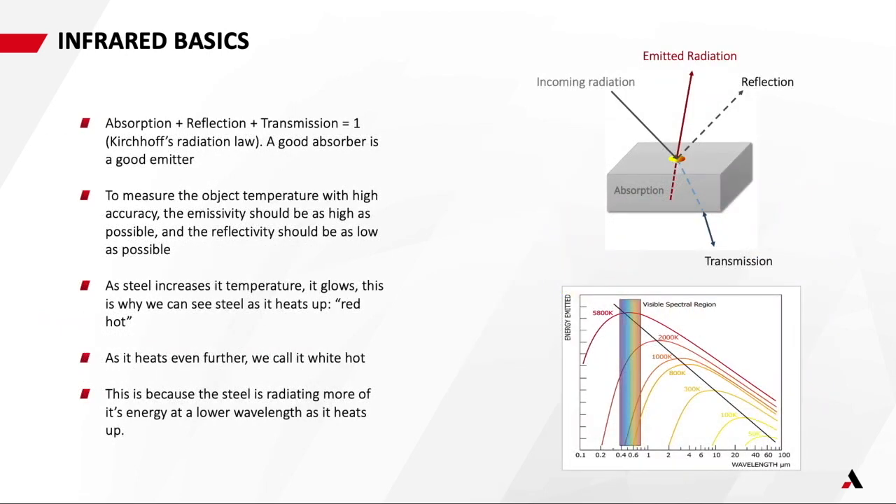The important concepts to understand, and these are even more important at low temperatures in some cases. So Kirchhoff's radiation law is critical here. A good way to think of this is that a good absorber is a good emitter. And absorption plus reflection plus transmission equals 1. So you can look at the reflectivity of an object and understand its absorption and therefore the amount of infrared energy that it's emitting. A good way to think of that is emissivity is 1 minus reflection.